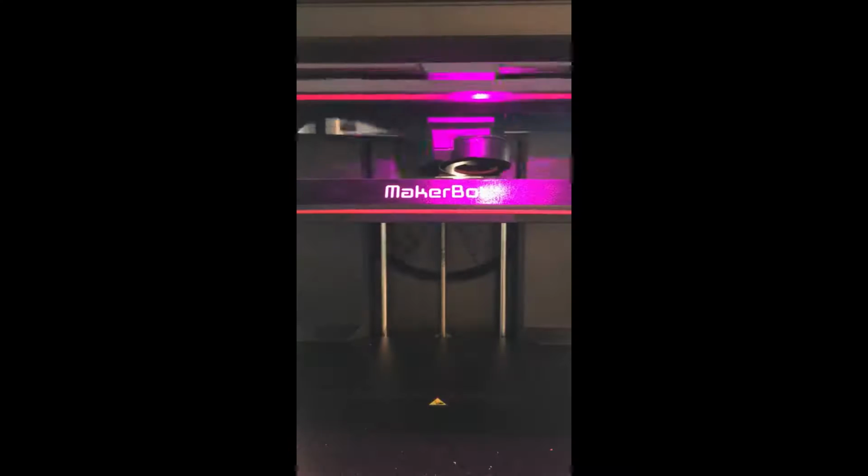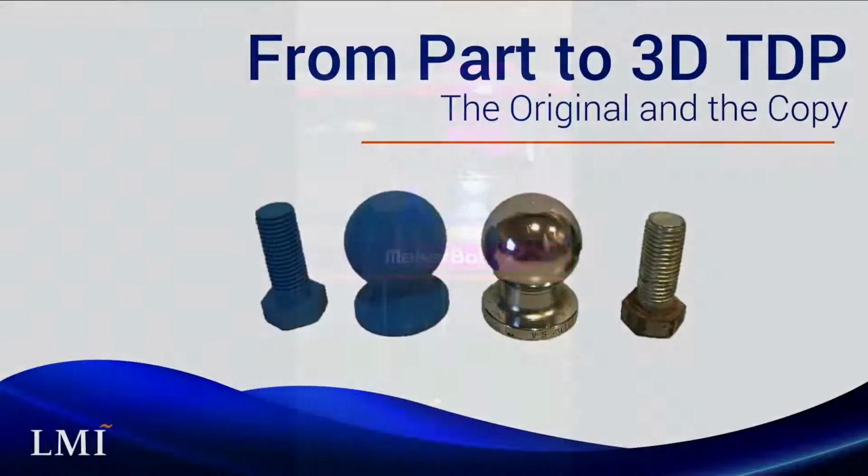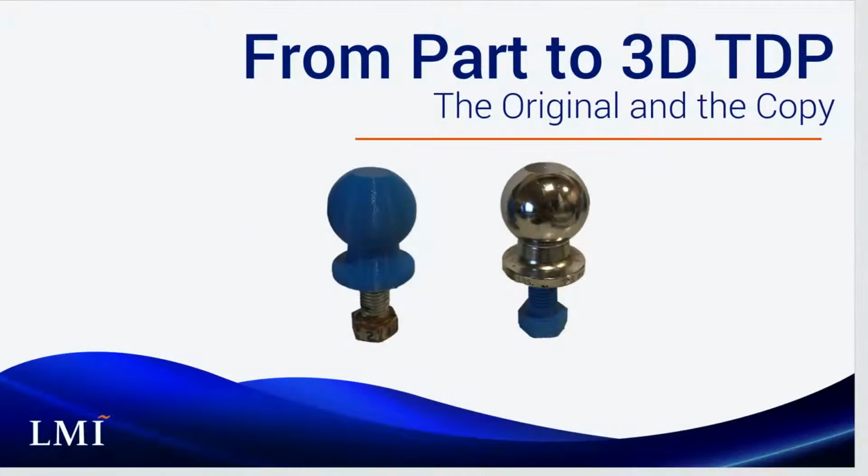Now that we have a 3D model-based definition with captured design intent and product manufacturing information, we can validate the model by creating a plastic part to check size, producibility, and fit. Here you see the original part and a prototype made of plastic that was manufactured in the field in under 2 hours.